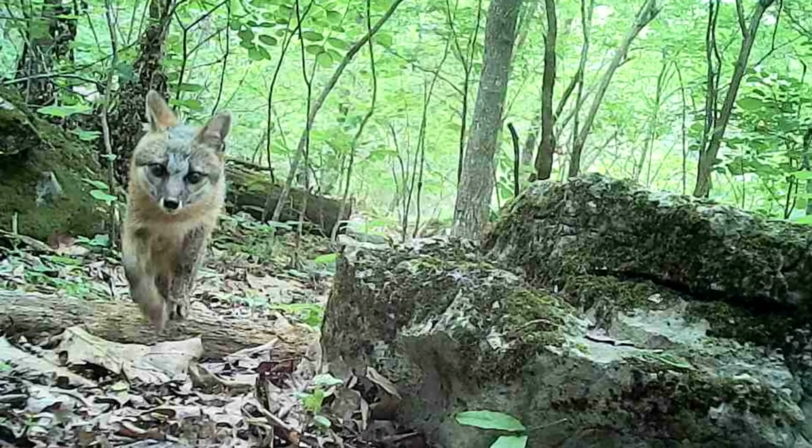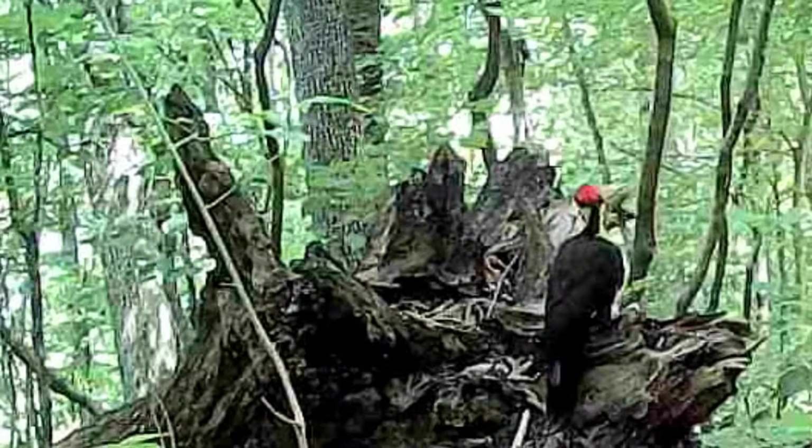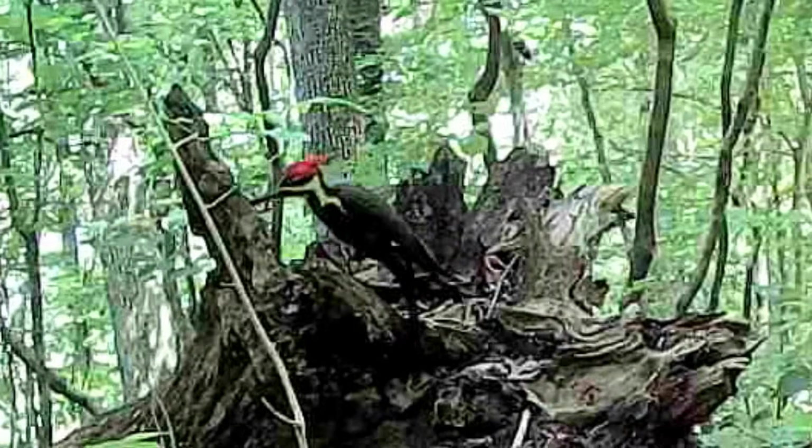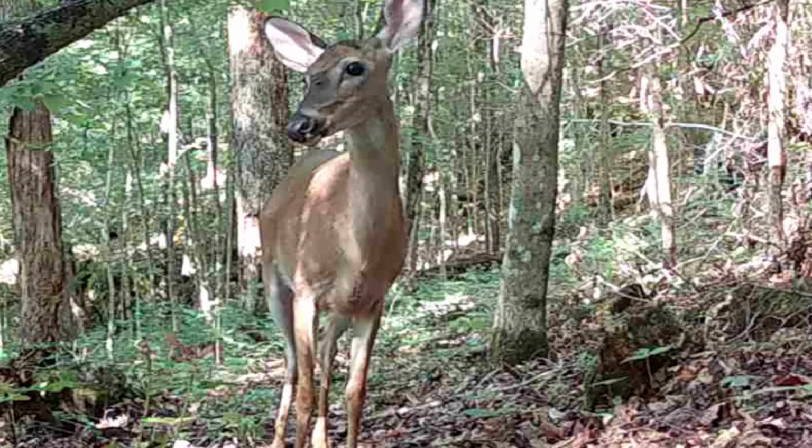Well, I really captured some rare footage again. Here's a woodpecker I've never seen. And the doe, I haven't seen the fawns yet.